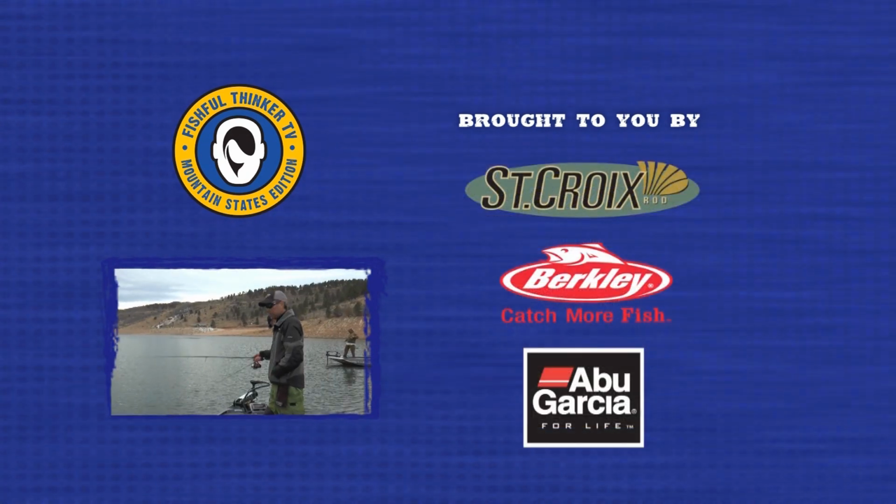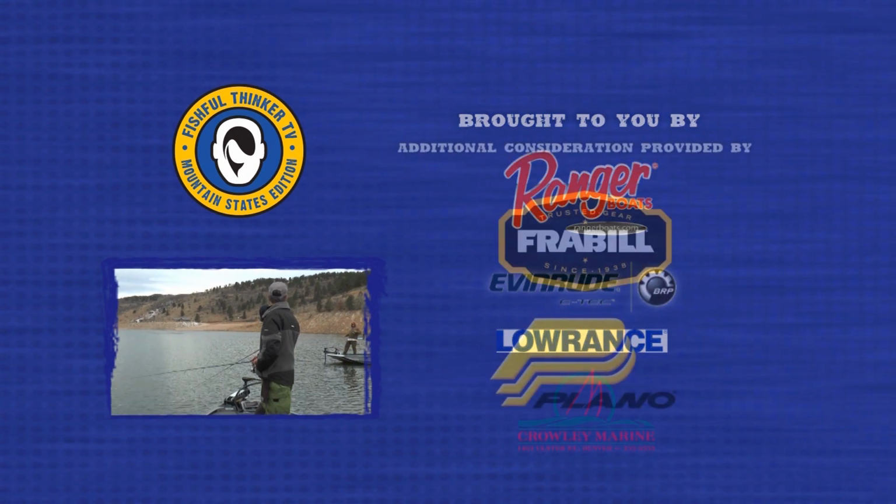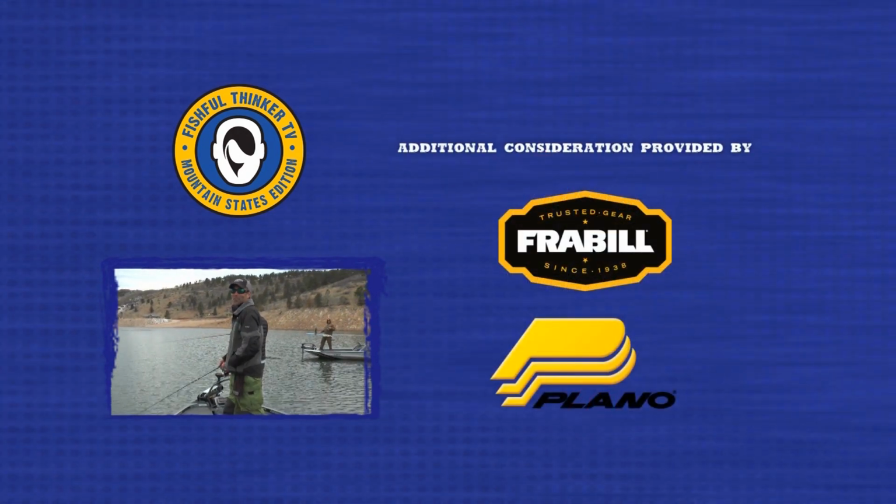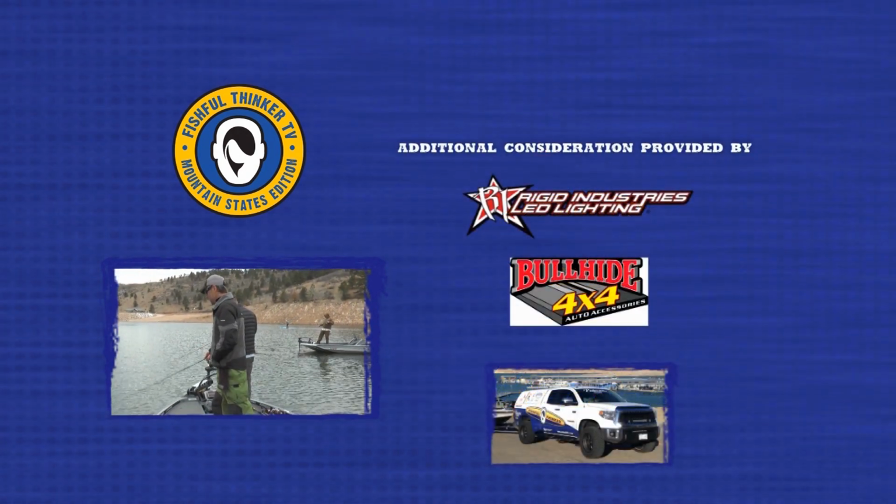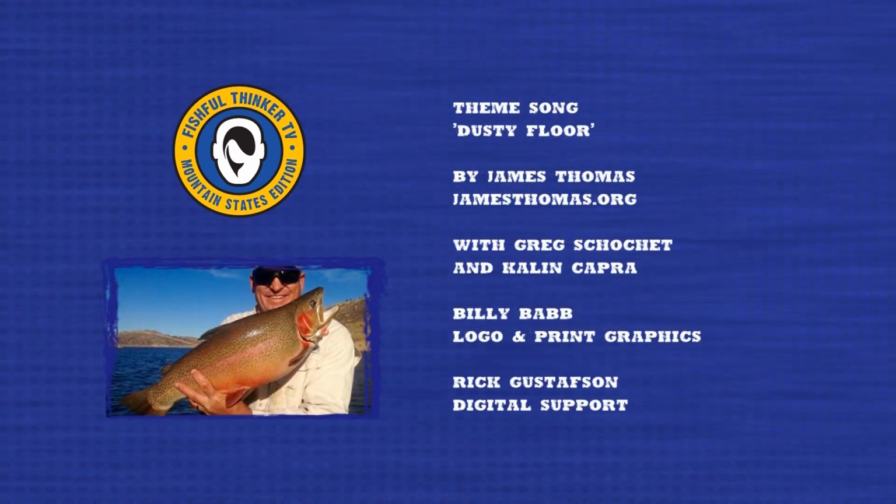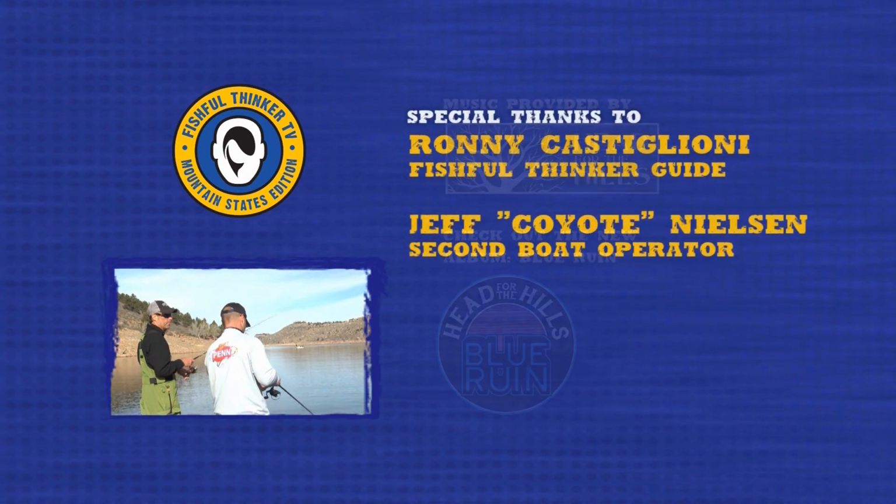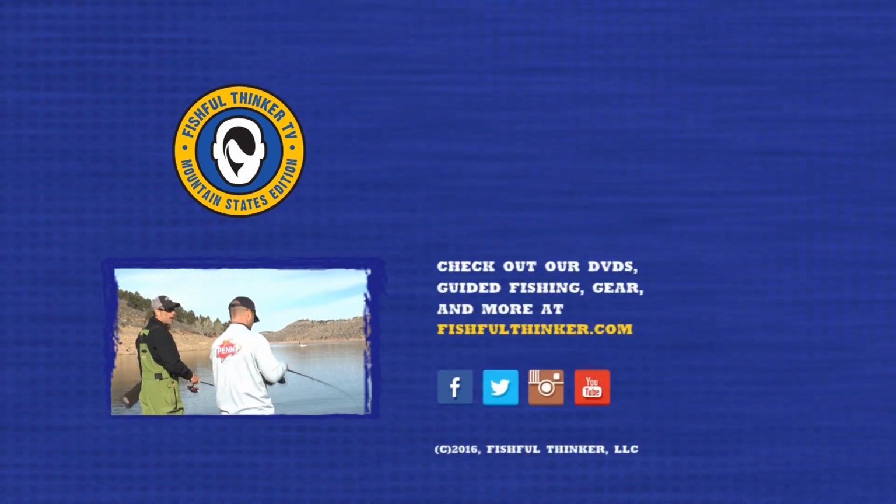All right, guys, we'll see if we can sneak one more out here. But you see right here, we got the Ranger RT 188 with the Evinrude 115. That's a friend of ours here at Fishful Thinker. That's Jeffrey, and sharing the water with us. How's it going there, Jeffrey? Can we show him a picture of your big fish? The success. All right, time out here.